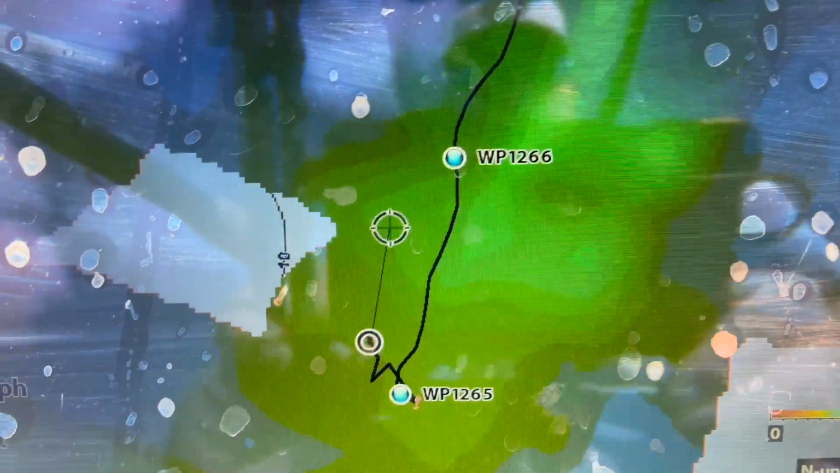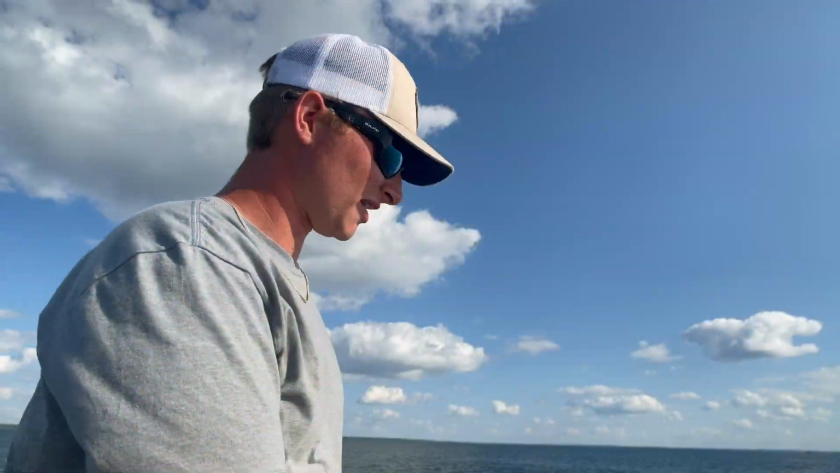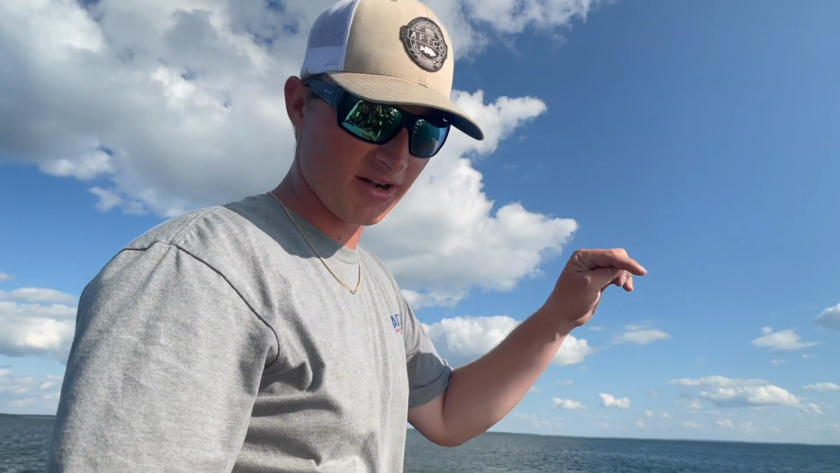And what I'm doing is I've got my Hummingbird on, and I've got it auto charting as I go. And when I hit weeds, it auto charts the weeds. And that is such an awesome tool, especially on a big body of water like this. You can have a million waypoints, or you can just have the auto chart that shows where the weeds are instead of putting a dot on every weed edge that you find. But as you can see there, we got one waypoint there.